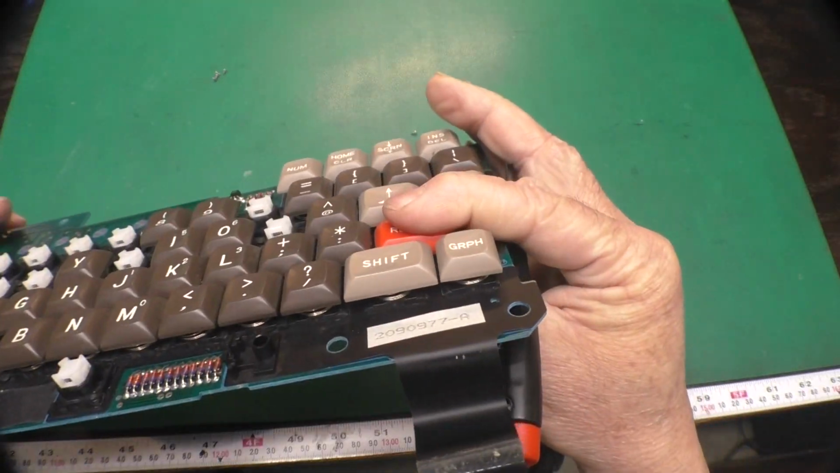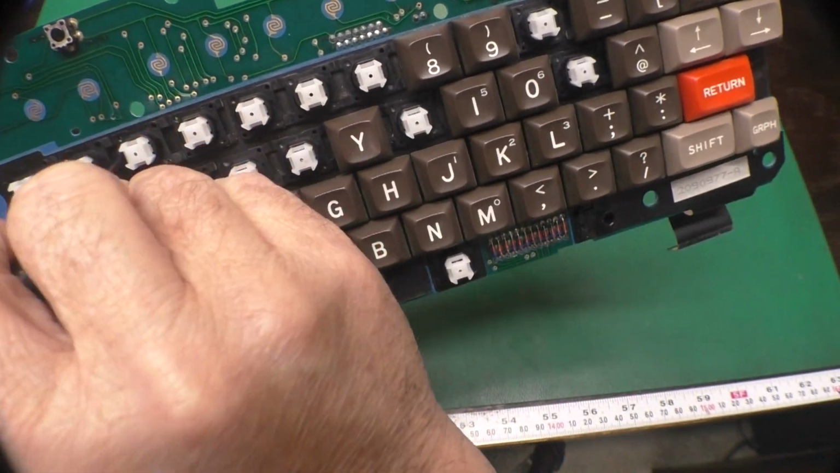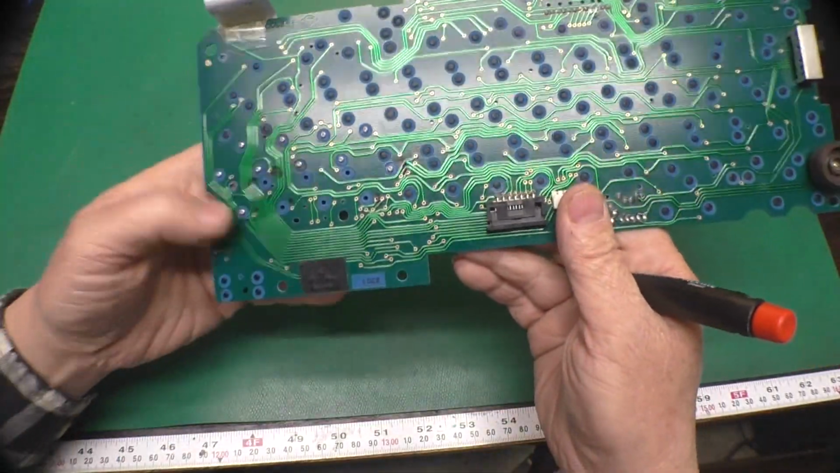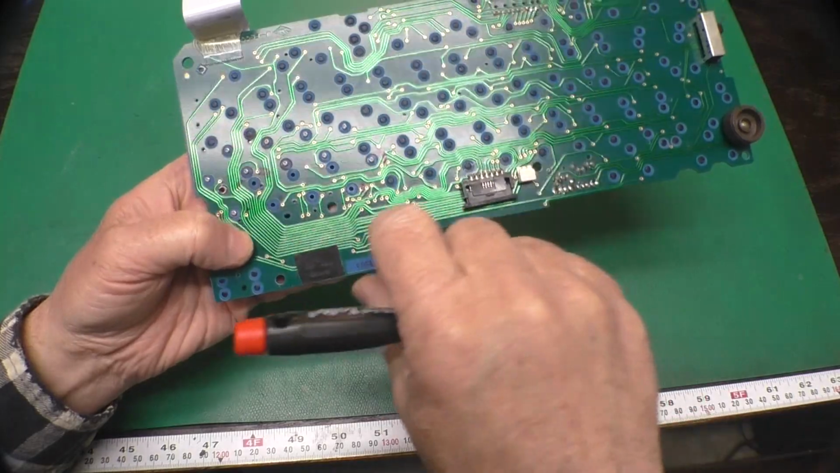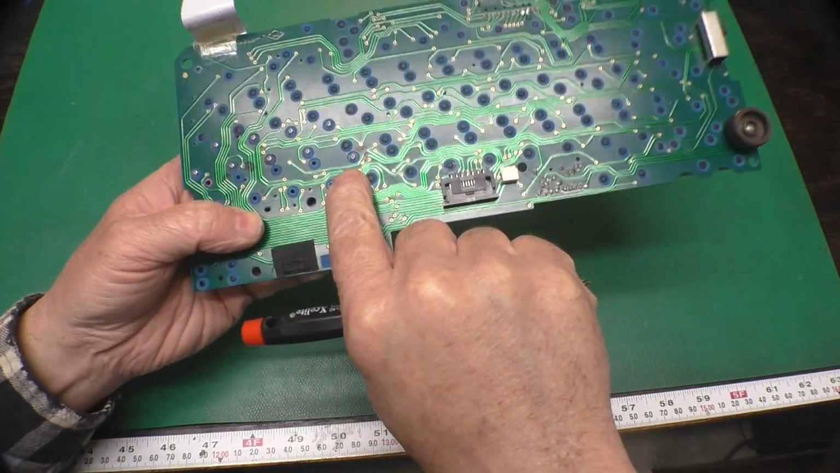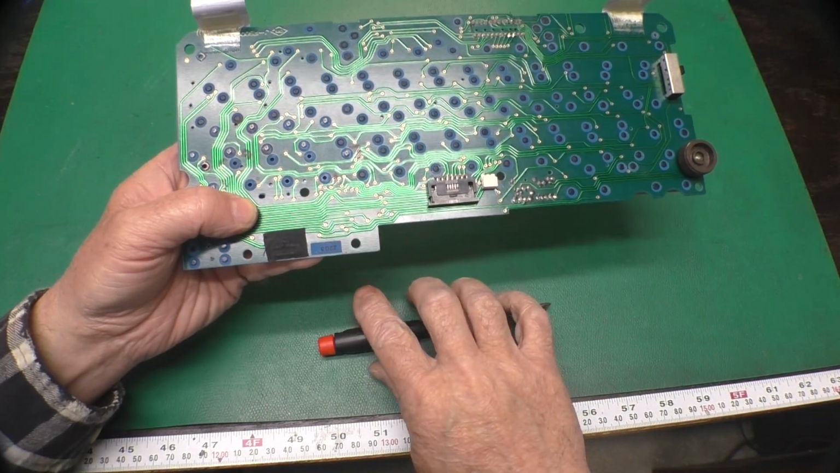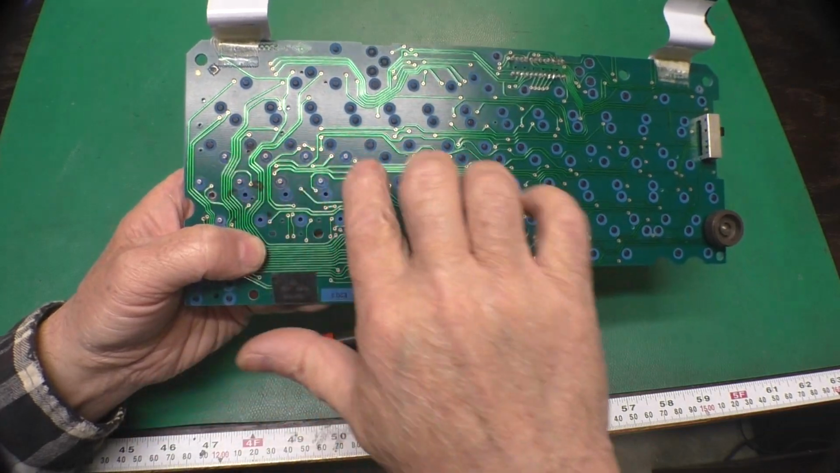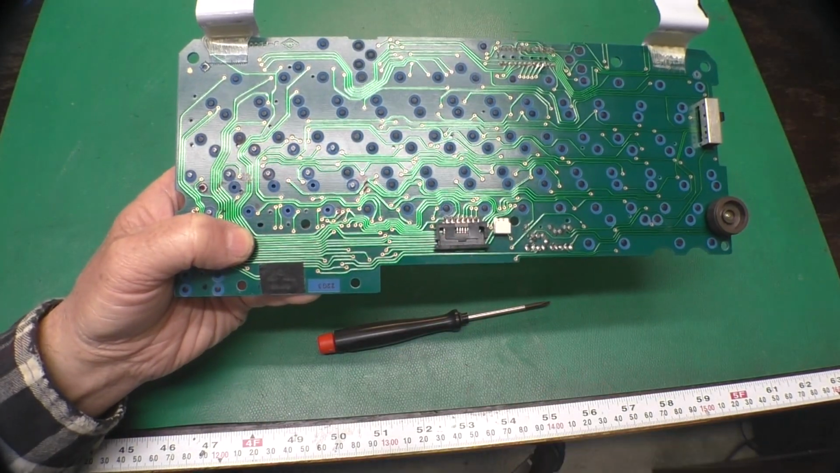What's going on there? Oh, yeah, look. See how we got a rubber pad out of position. Okay. Anyhow, I'm going to have to do this off camera, but you get the idea. You have to hold it just right and get everything aligned, hold it up against the board, get all the screws in there, and do not over tighten them. If this works, I'll make sure they're all about the same torque, and we'll put a little paint on each one to keep it from backing out.